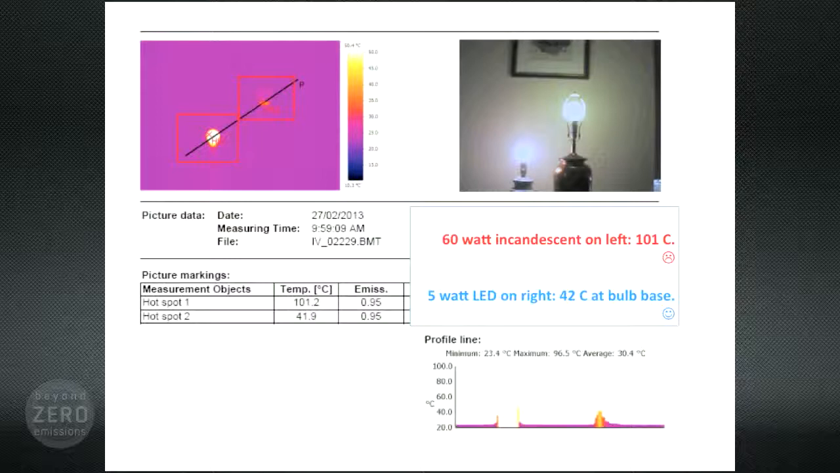So that's the technology of LEDs that is available these days. I think that was about a 60-watt bulb there versus a 5-watt LED, giving a similar amount of light.